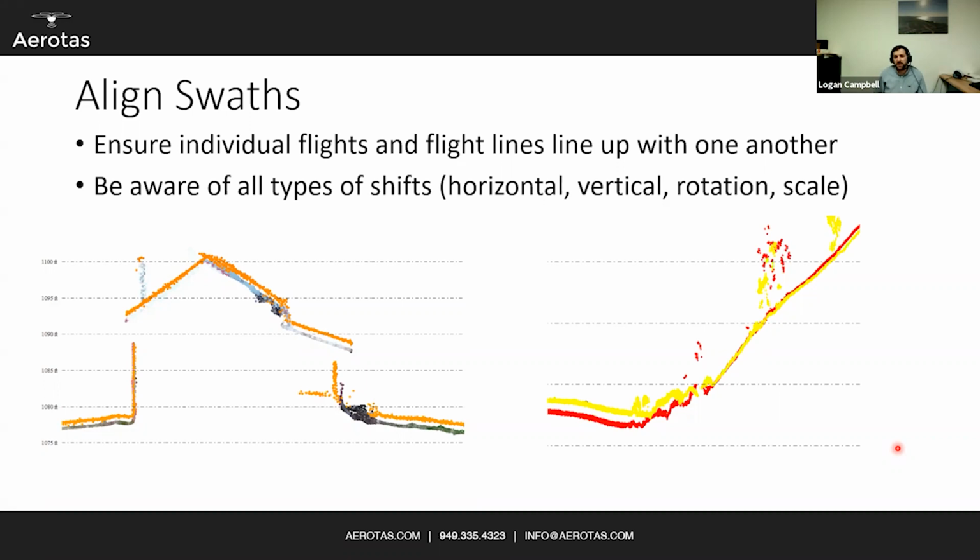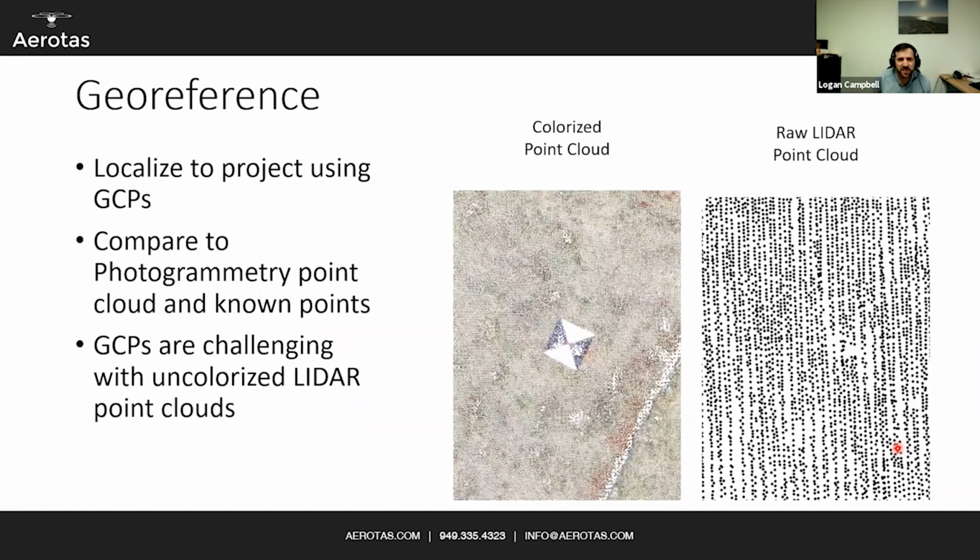As for georeferencing, the best way to do that is the same as with traditional drone photogrammetry: you want to localize to your project using ground control points. So georeference using ground control points. You can even compare the LiDAR data to the photogrammetry point cloud as well. But there are some challenges here.